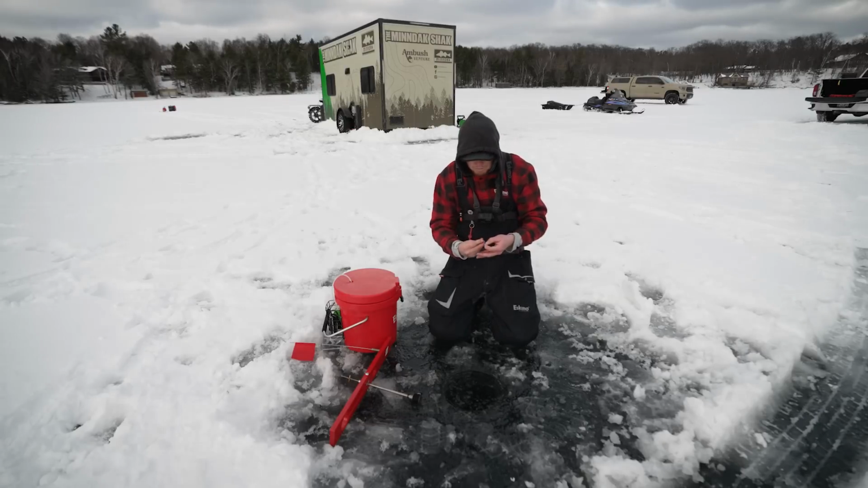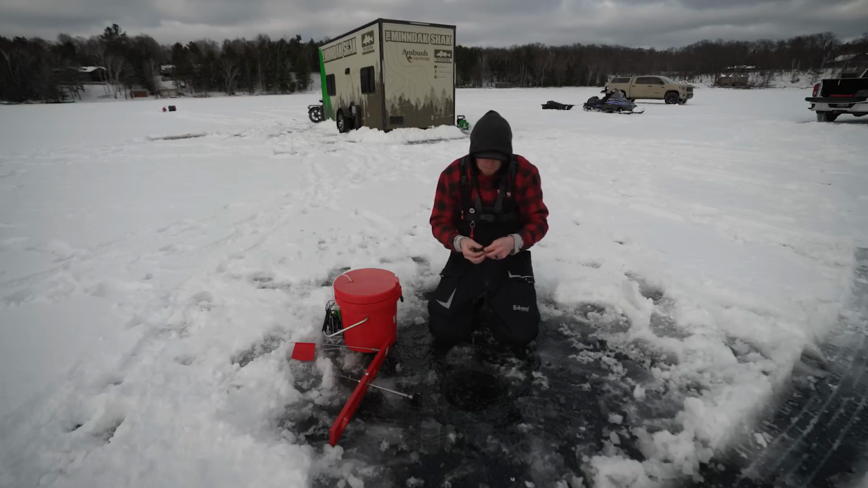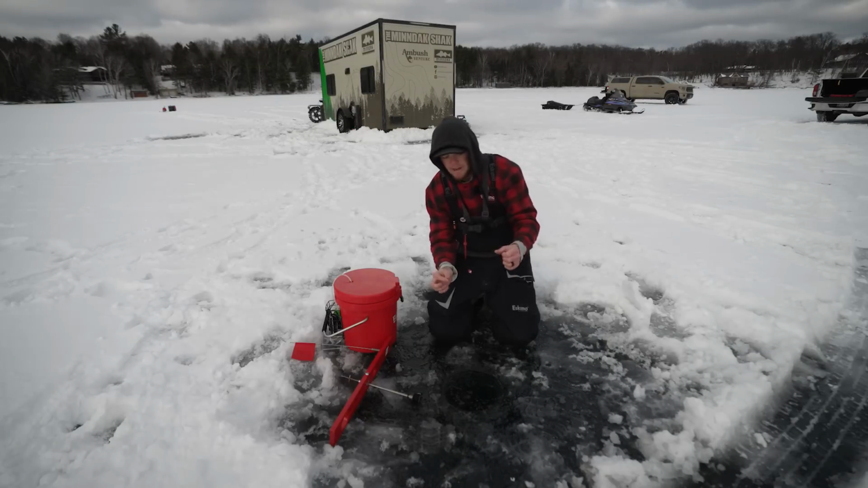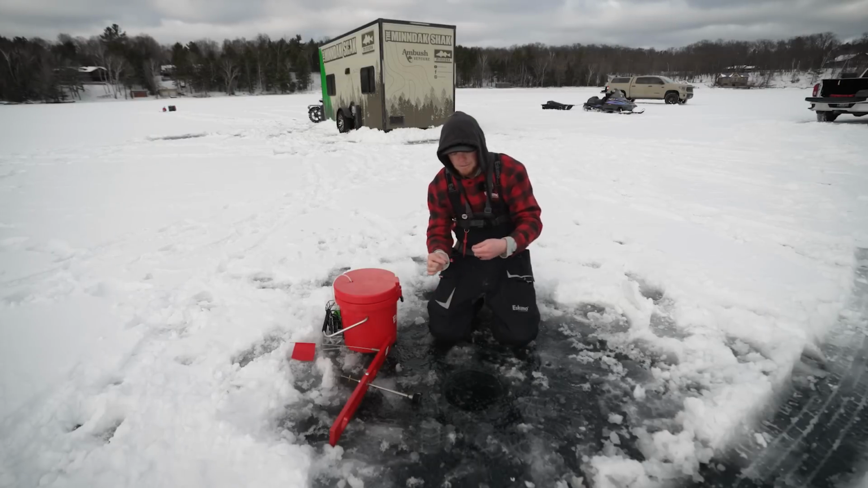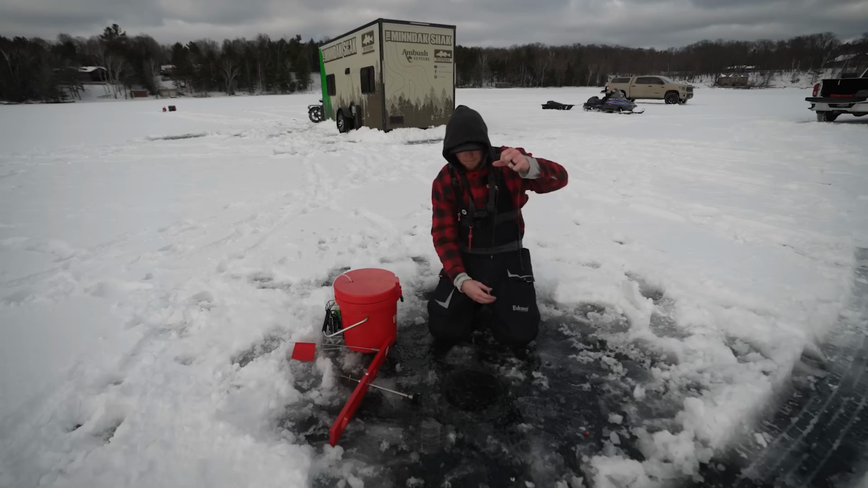We'll go ahead and we'll mark that with a bobber. Just kind of clip that onto the line here. That way, when this flag does go up, hopefully tonight, we don't have to keep resetting our depth. That'll be set as long as that bobber doesn't move. And it's just gonna make it a lot easier to reset after getting a flag.